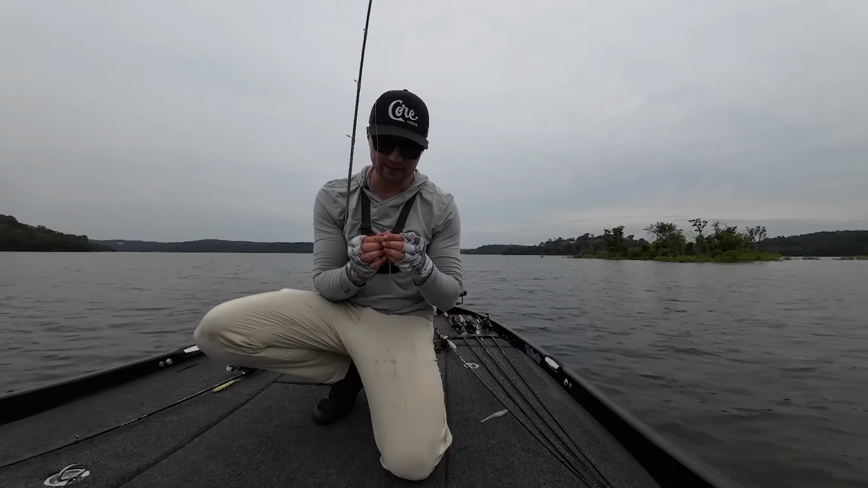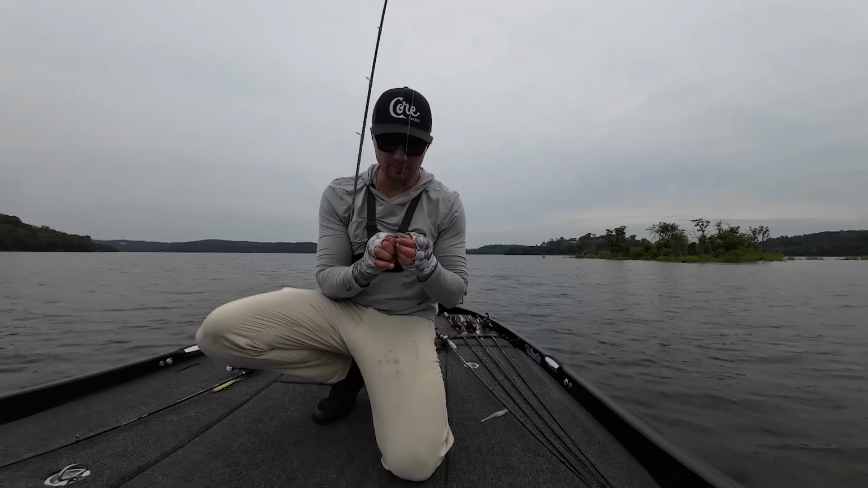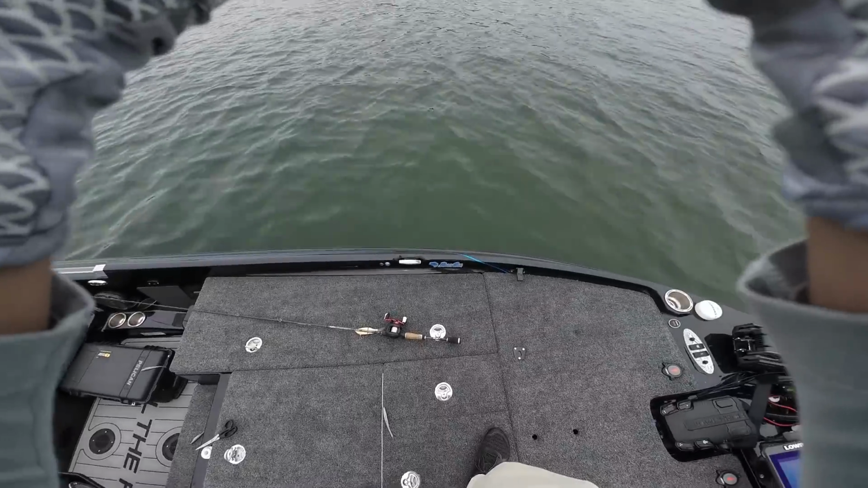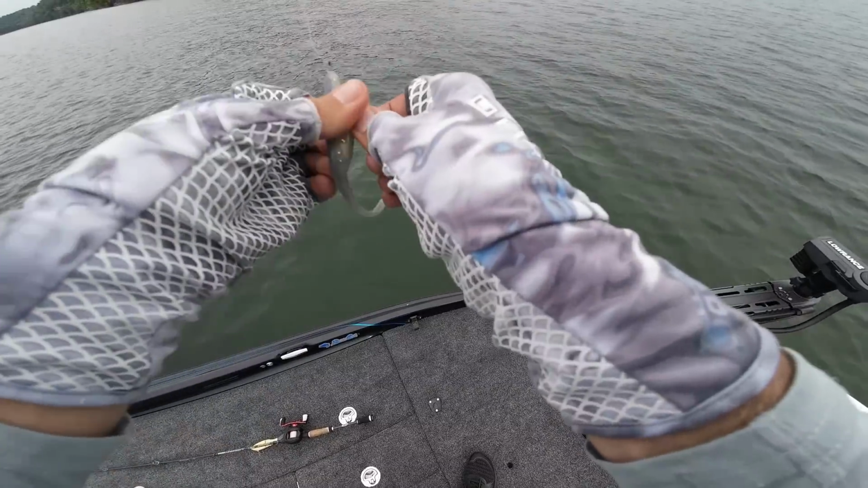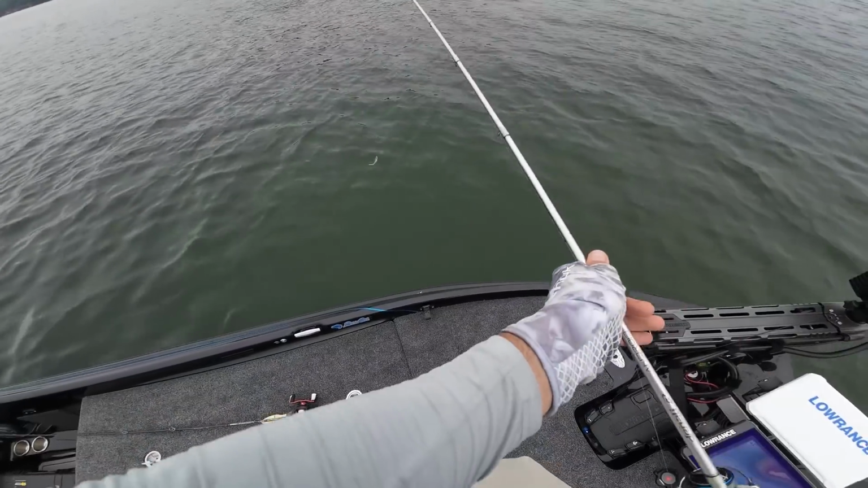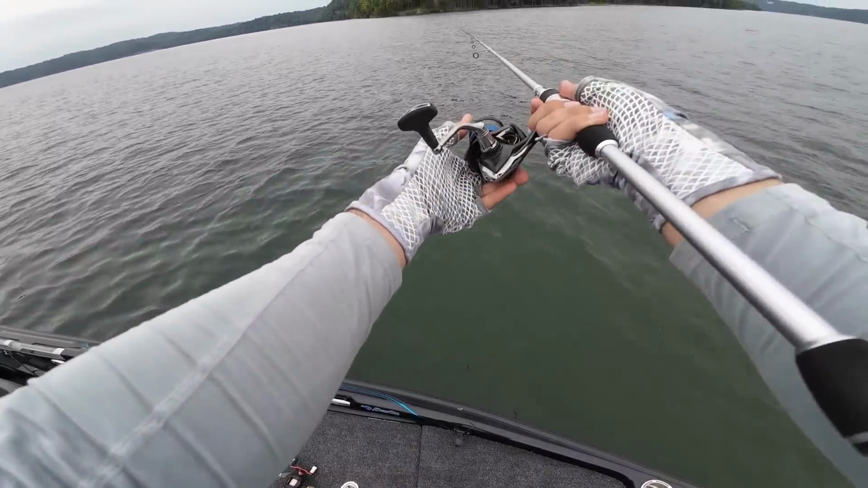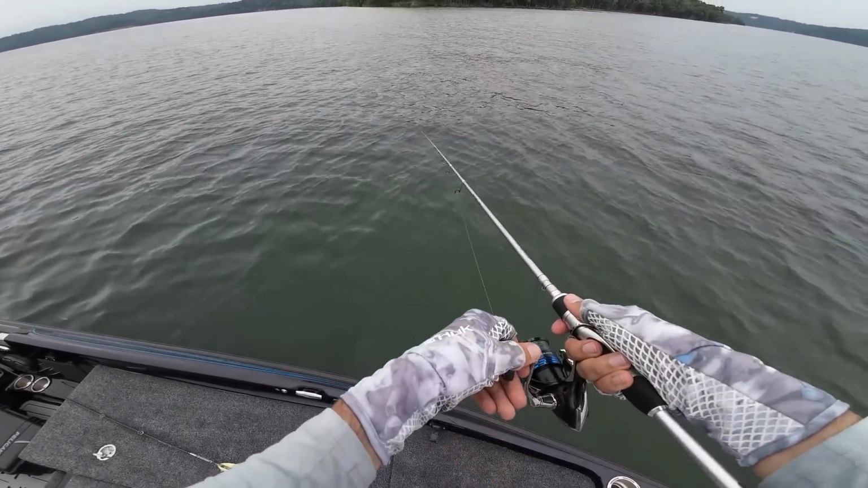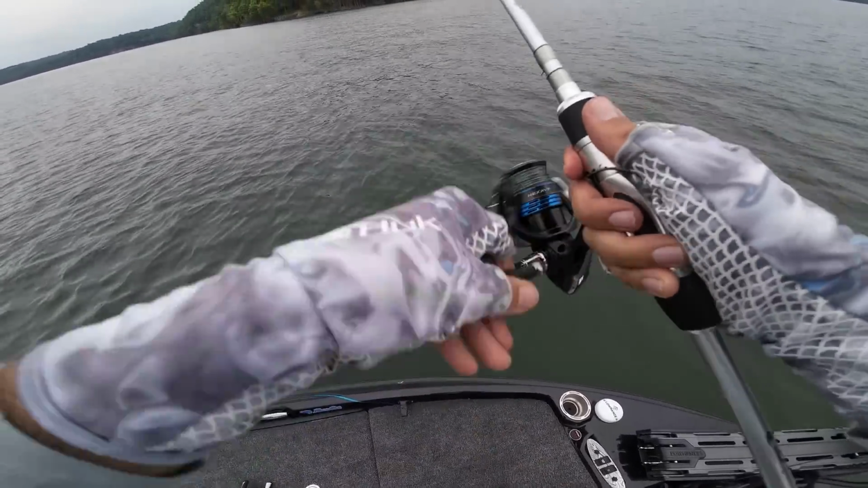There's a lot of little guys out here that just don't get this bait, and that's just typical with the spotted bass. But I'm trying to throw this little bit bigger bait because when they do end up getting it, they're going to be a keeper. There's a lot of what I believe to be like 8 to 10 inchers out here, and I don't really want the 8 to 10 inchers to bite. I want the bigger spotted bass.